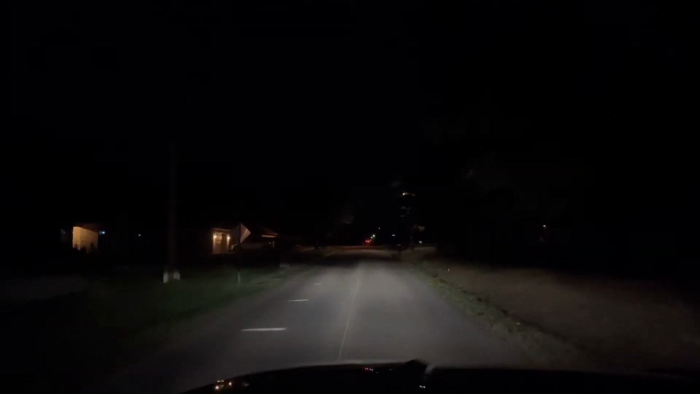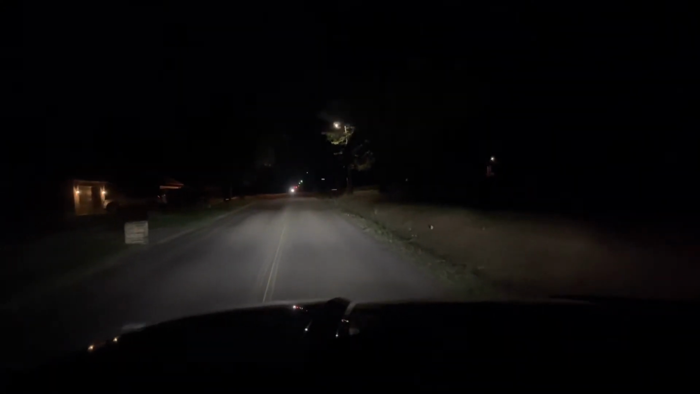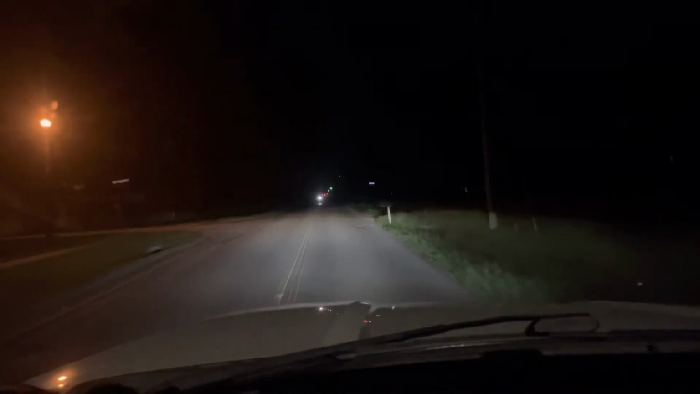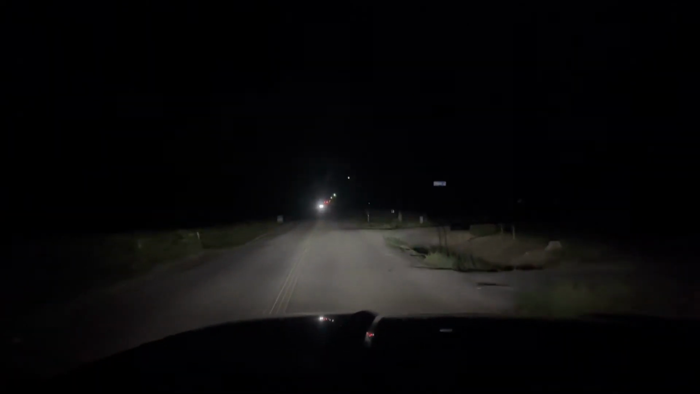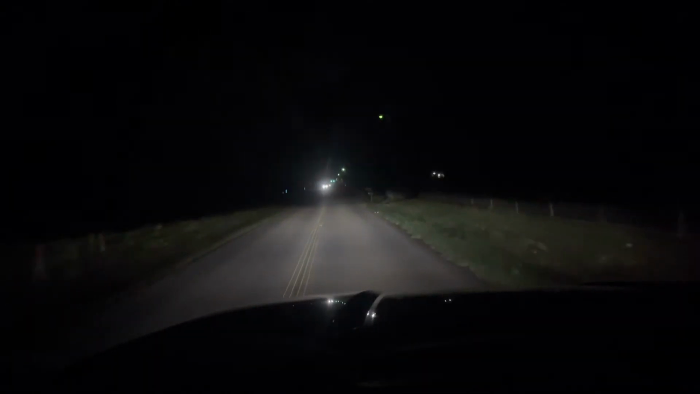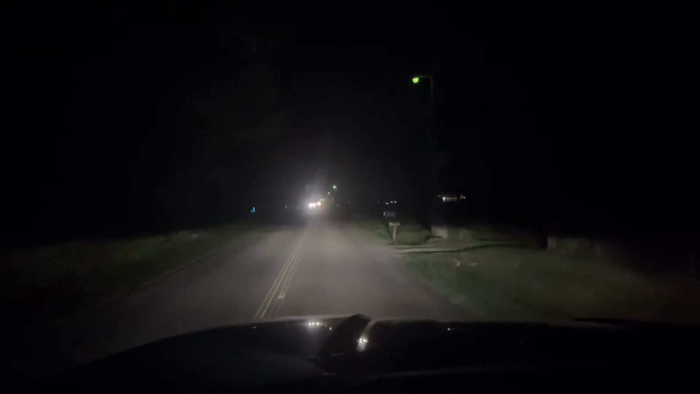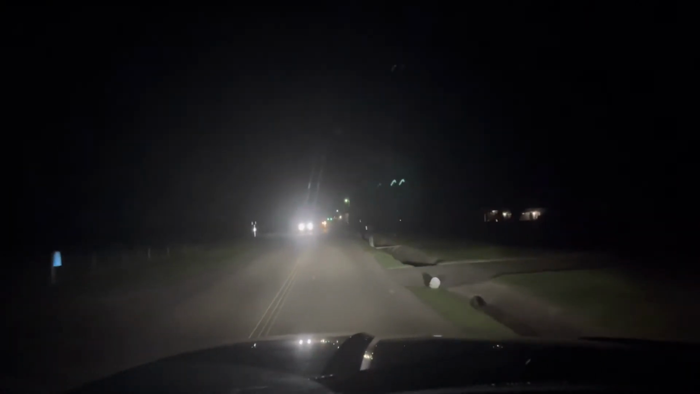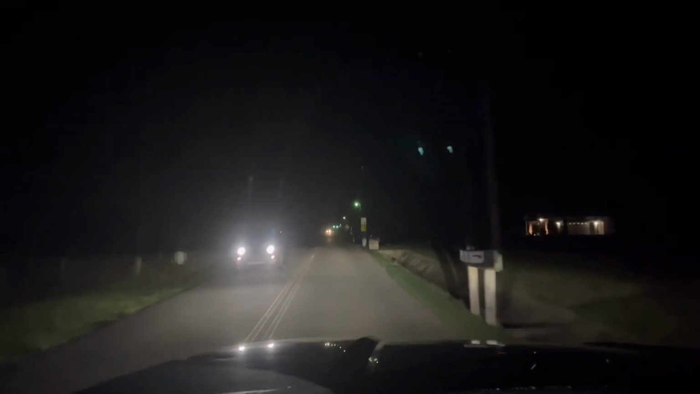Okay, I will say, just the headlights, for $1,700, I thought that they would be way brighter than this. I know in the camera it looks really good, but in person, you're just lacking a little bit. It's like you want more light. Now, the four bangers, they hit it out of the park.